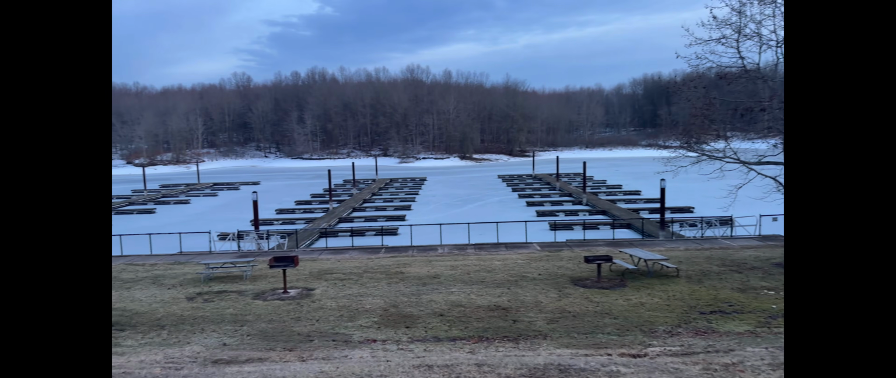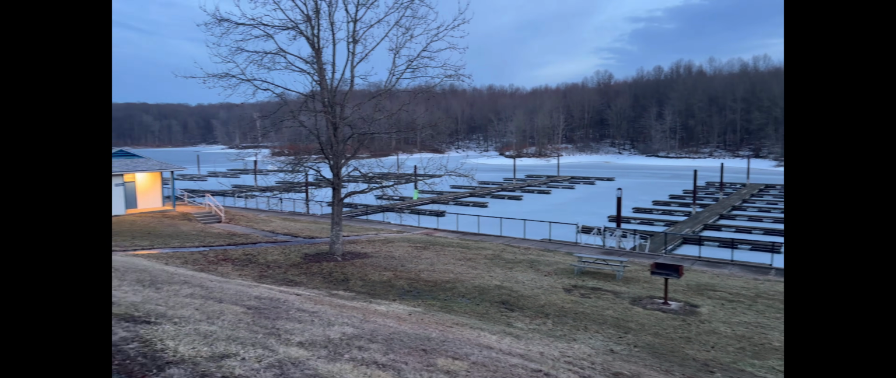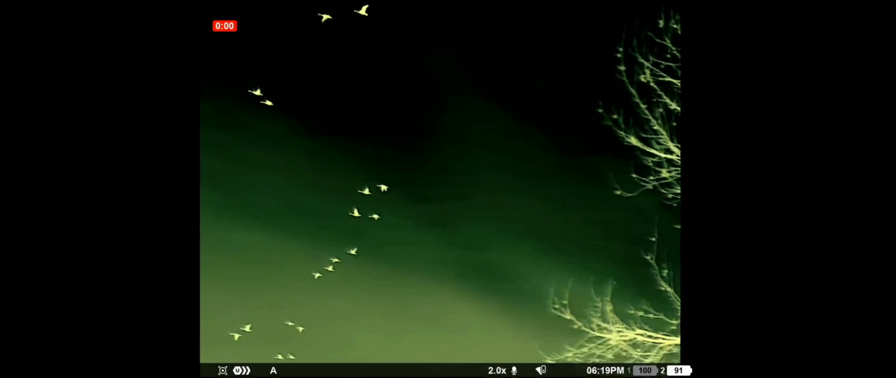It's sunset now, so we're getting close. Very bright.